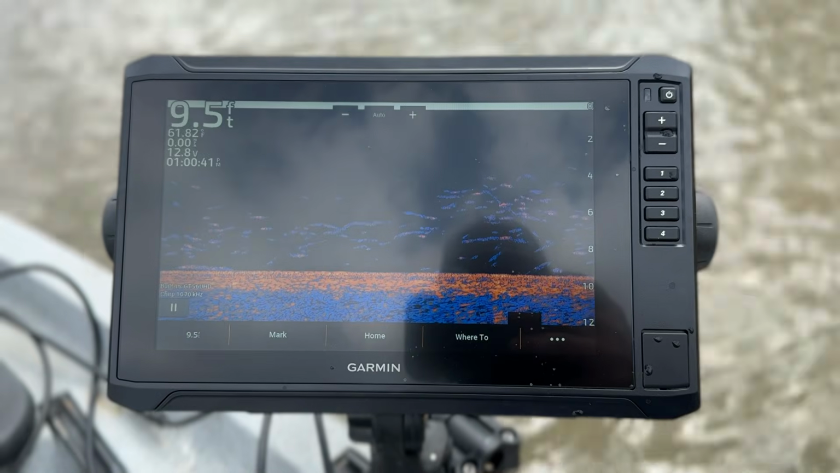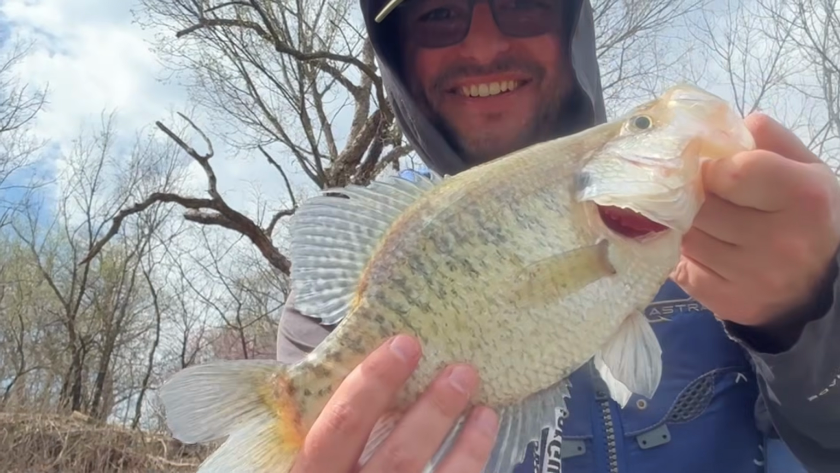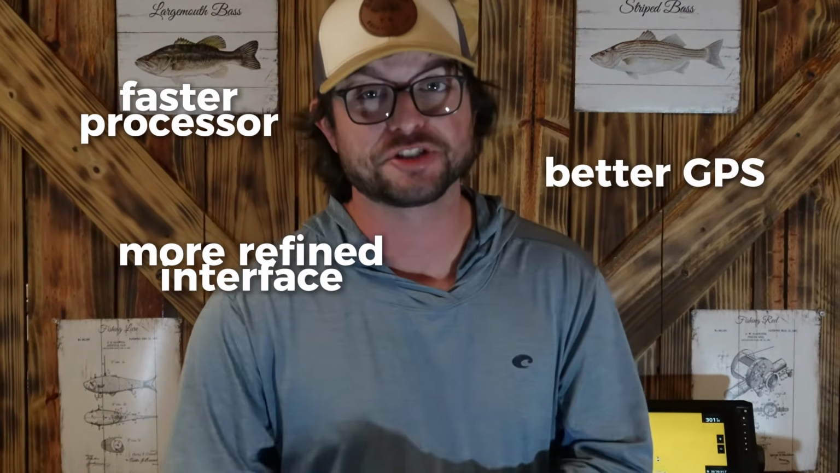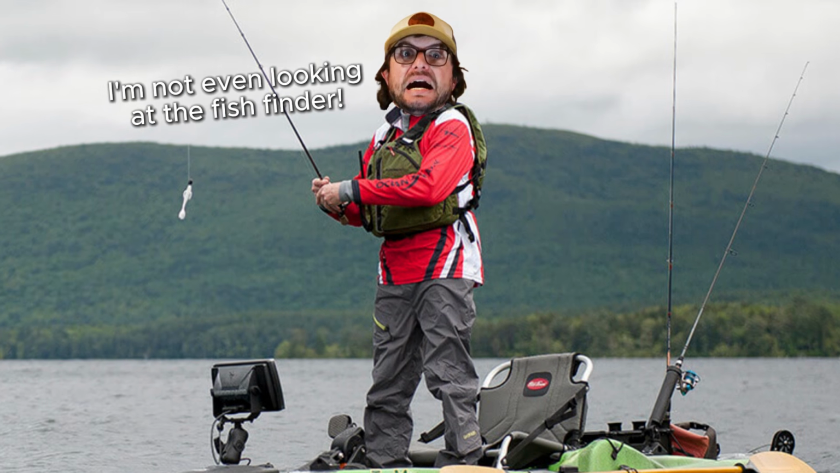Now granted, that might have made some of my scans and readings a little bit off, but I was still able to find a ton of fish using my old transducer. I know using the newer transducer would be a little bit of an upgrade, but as far as I know, it's basically the same transducer with maybe some minor tweaks. Still, this unit has a faster processor, a more refined interface, a better GPS receiver, and a few other things that don't necessarily help the average angler find more fish, but they're nice upgrades.